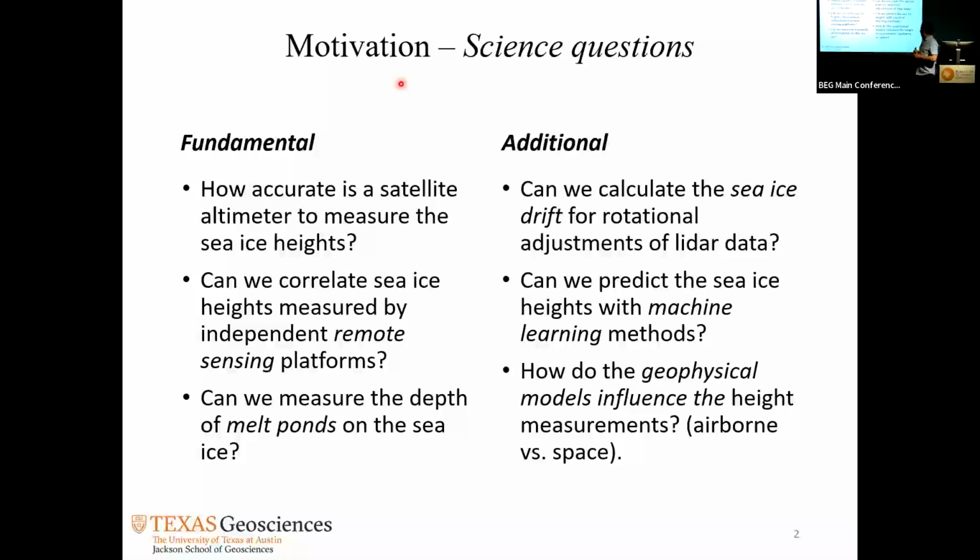Sea ice is basically floating ice on the sea, but, you will see pictures of it later, there are ponds that occur on it in the summertime because of the melting of ice, and those are called melt ponds. They really wanted to know also the depth of these melt ponds, because every year in the summertime, the depth is associated with global warming.